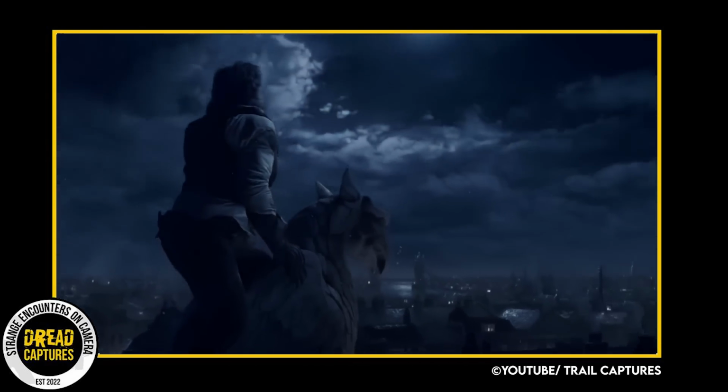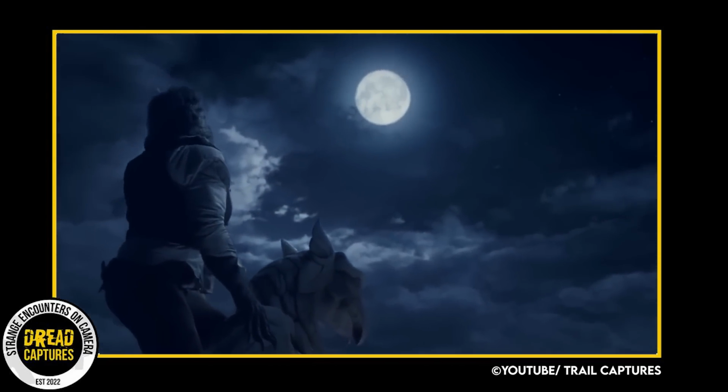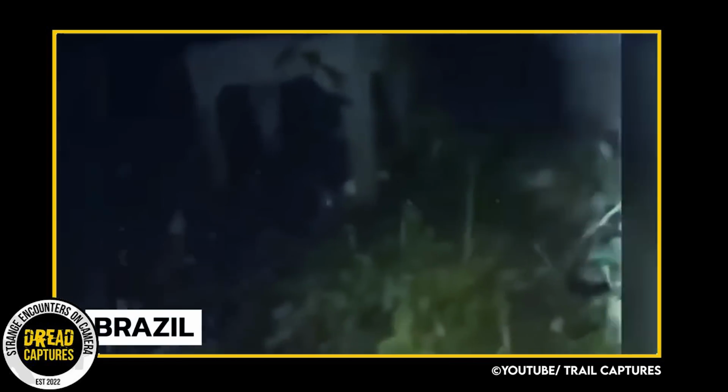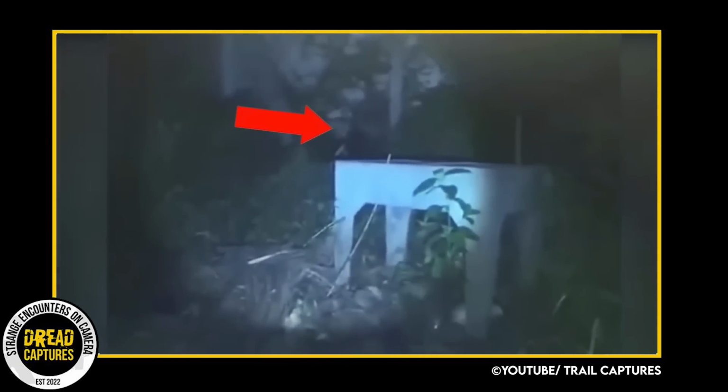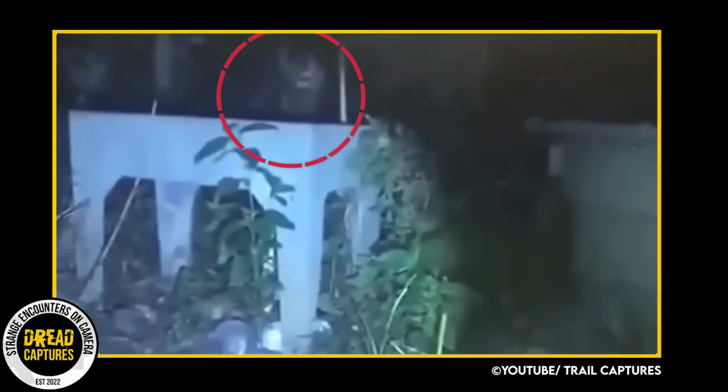Most people think that werewolves only show up when the moon is full, but that's not always true apparently. About 3 years ago, a man in Brazil said he spotted one almost in his backyard. And he says he has proof that the beast was hiding right behind his fence, and he says it came out of the forest from behind his house.